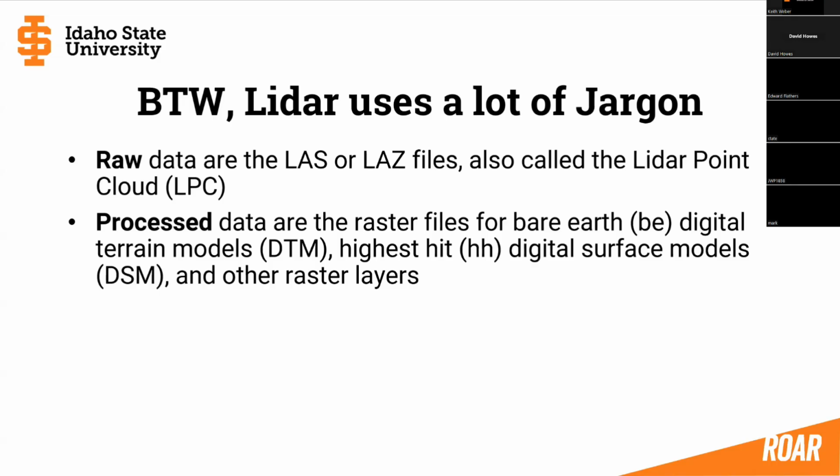Processed data are the raster files for bare earth, BE, digital terrain models, that's the same thing, DTM, or highest hit, HH, digital surface models, DSM, those are synonyms also, and numerous other raster layers, the intensity layer, just a bunch of other data you'll find in the processed folders, kind of the output products.